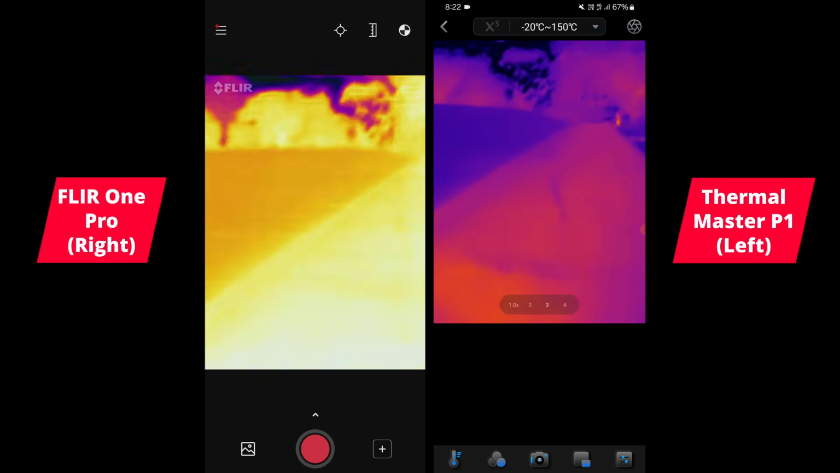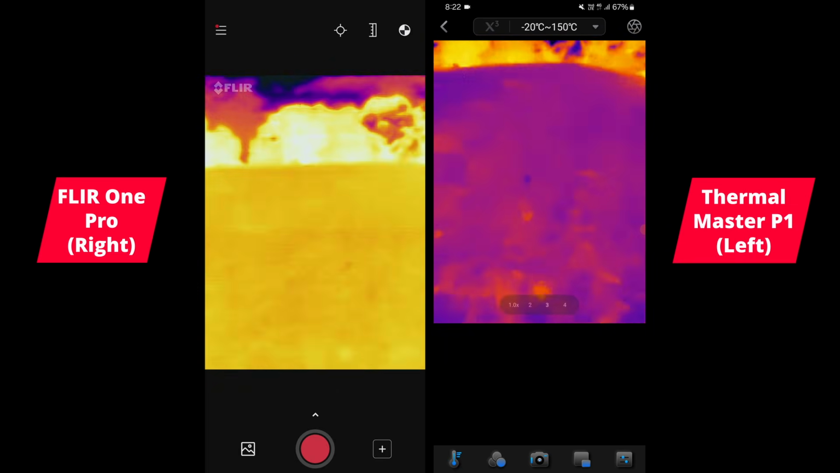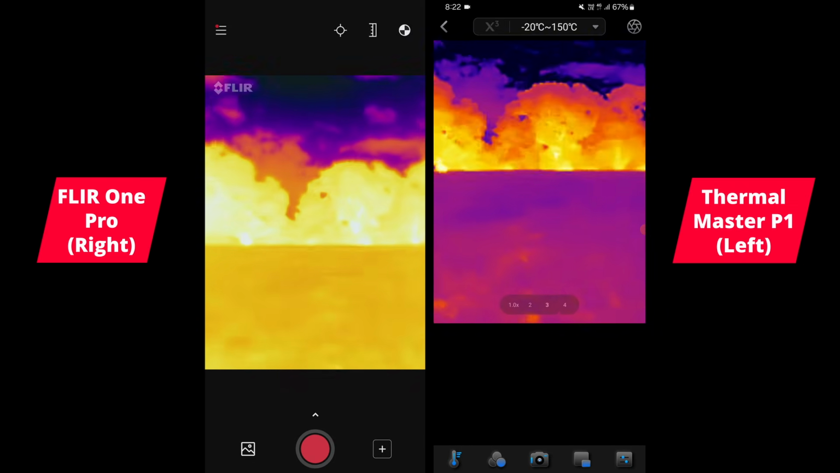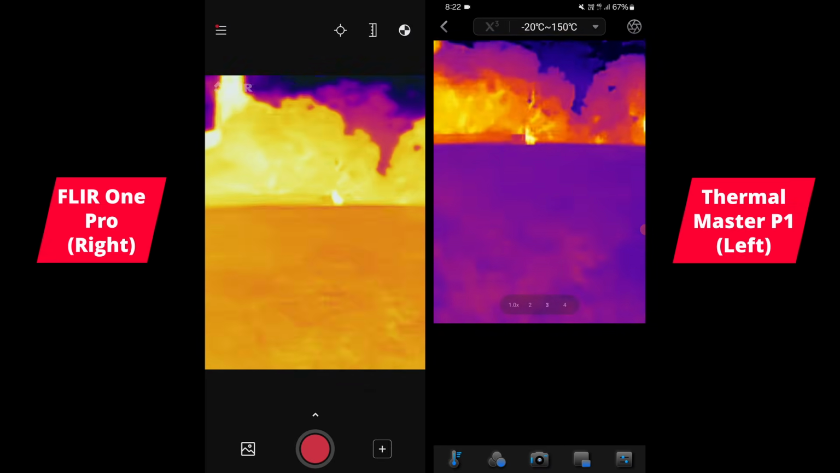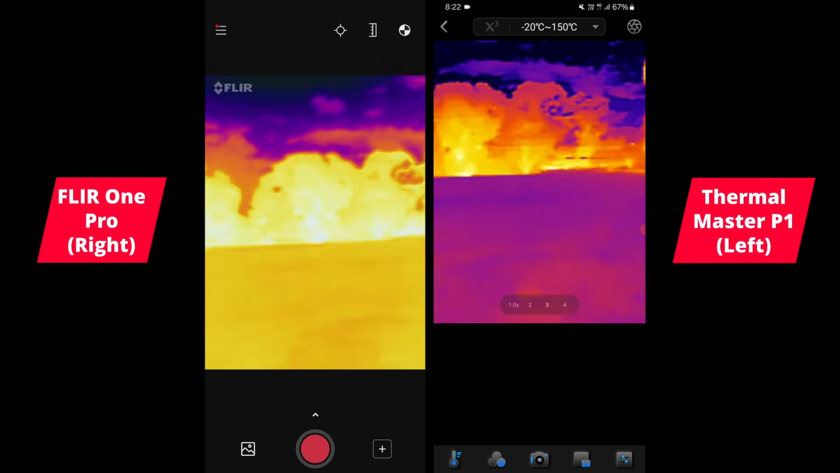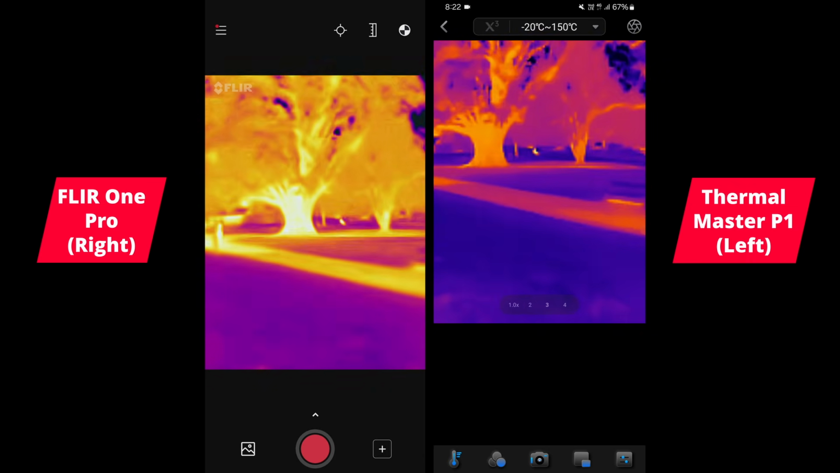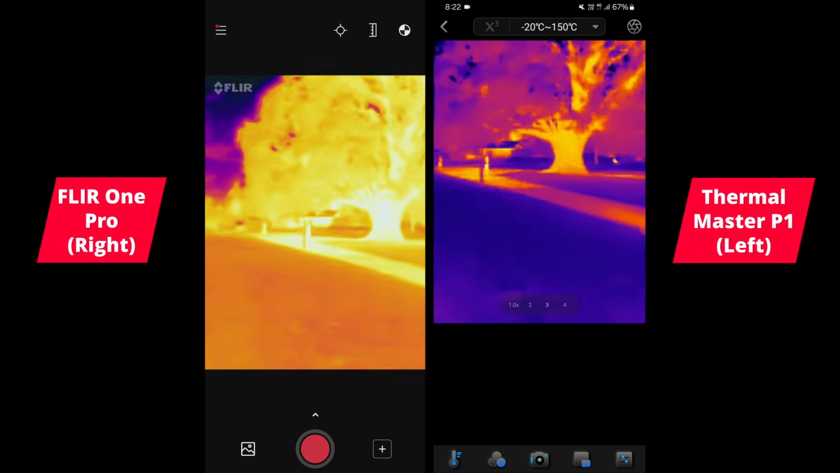Because in some parts out here it's just really dark. This is just a general park here in Melbourne, but it's completely dark out the back there. I can't see anything, but I can see someone sitting on that bench, all the way at the back. So it might be useful for some of you who want to scout ahead and see what's out there. Both of these cameras are able to pick things up in the mid-range as well.